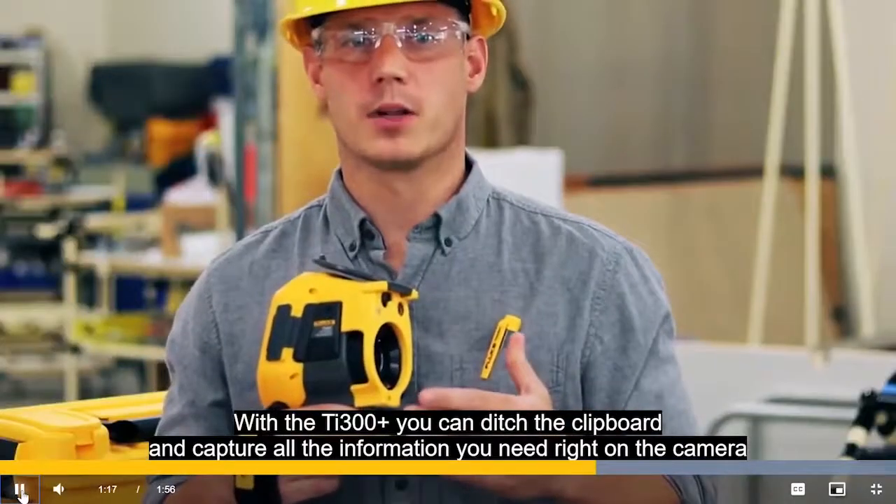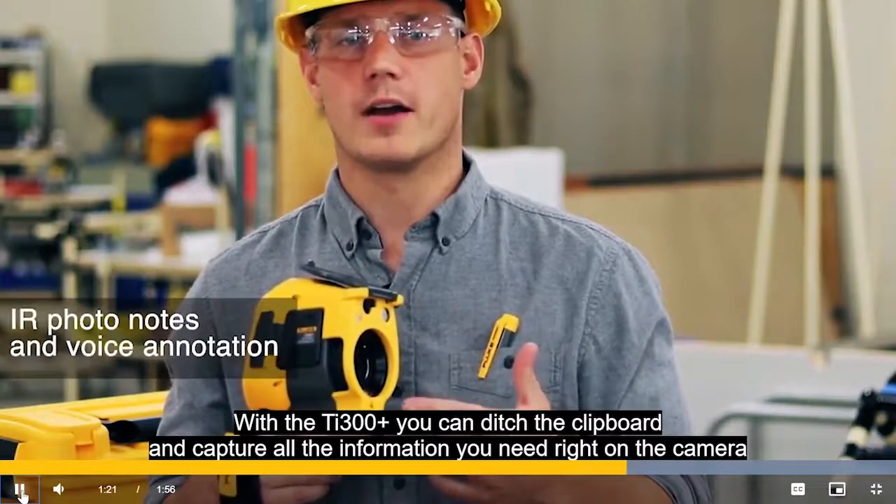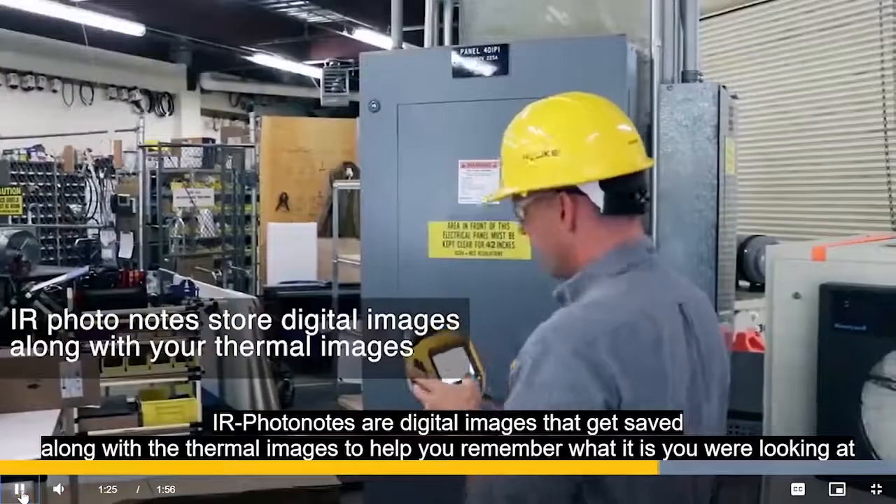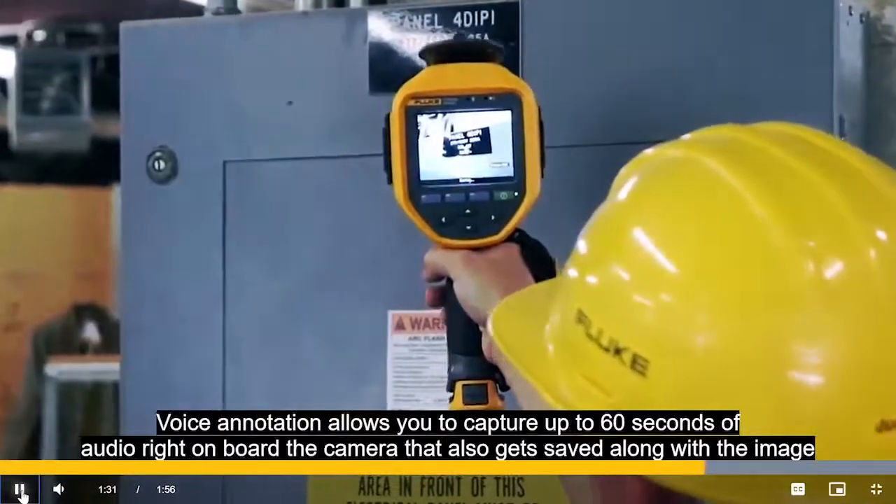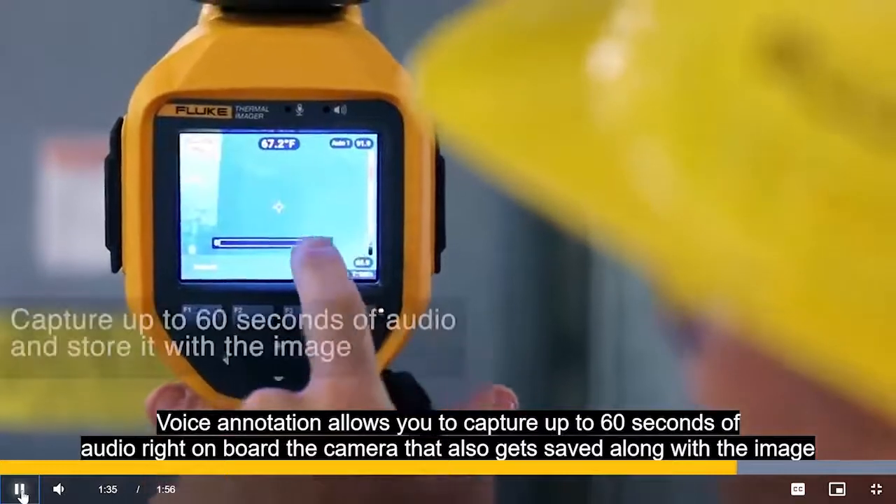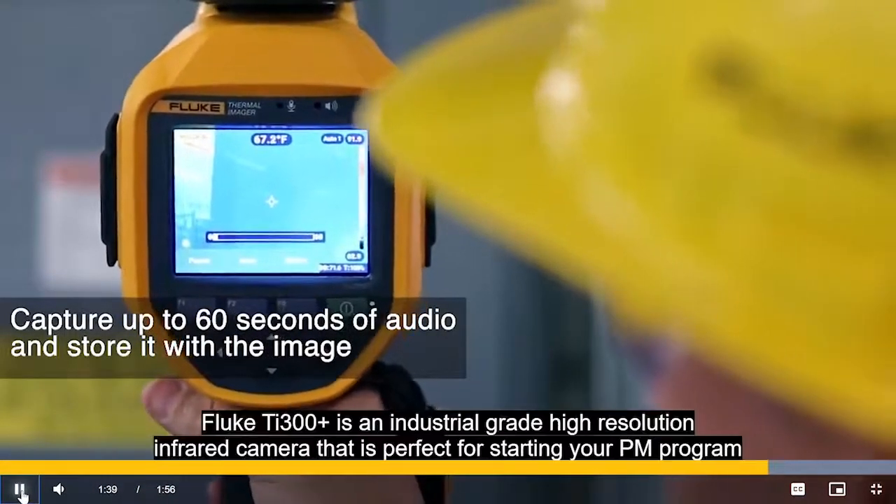With the Ti300 Plus, you can ditch the clipboard and capture all the information you need right on the camera using IR photo notes and voice annotation. IR photo notes are digital images that get saved along with your thermal images to help you remember what it is that you were looking at. Voice annotation allows you to capture up to 60 seconds of audio right on board the camera that also gets saved along with the image.